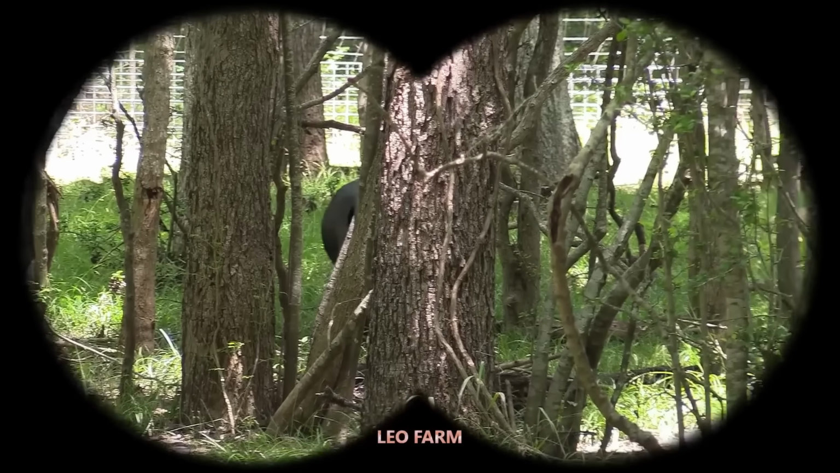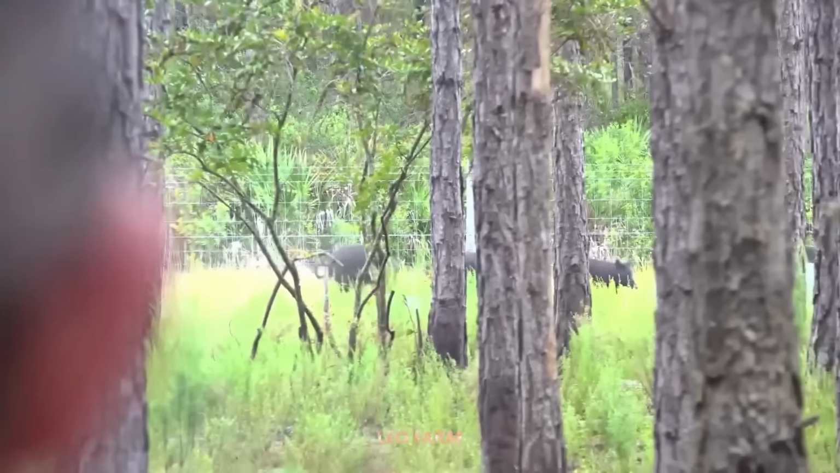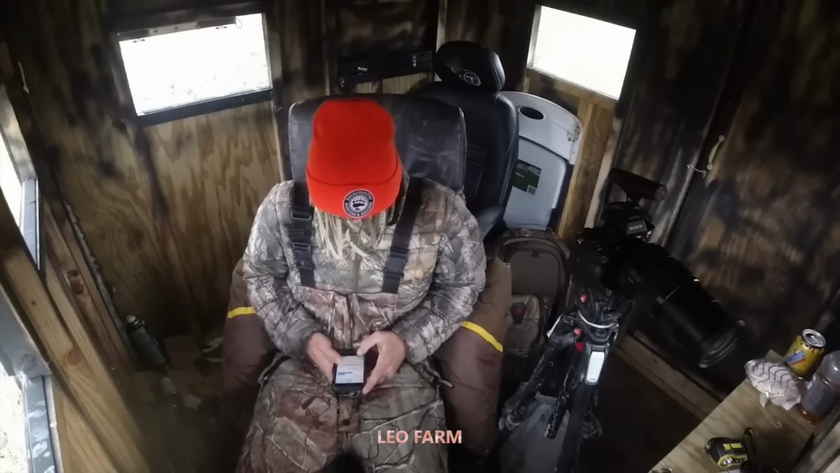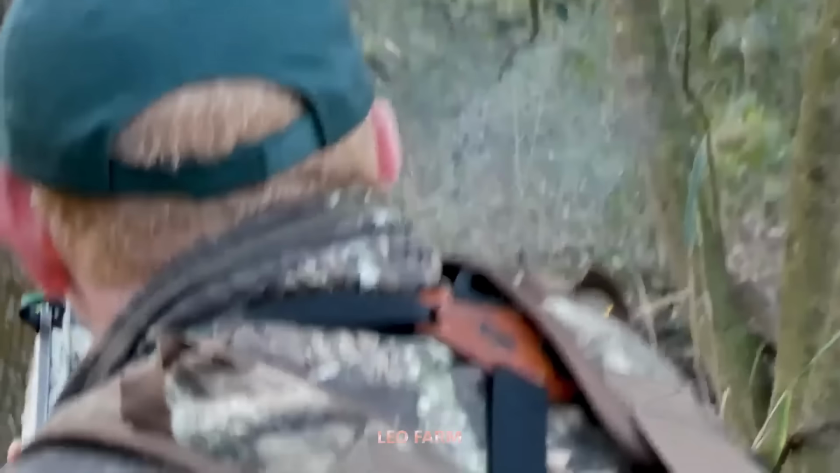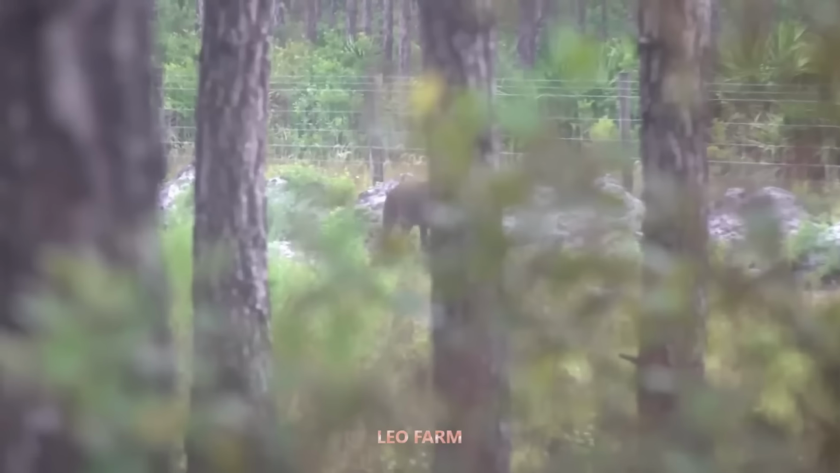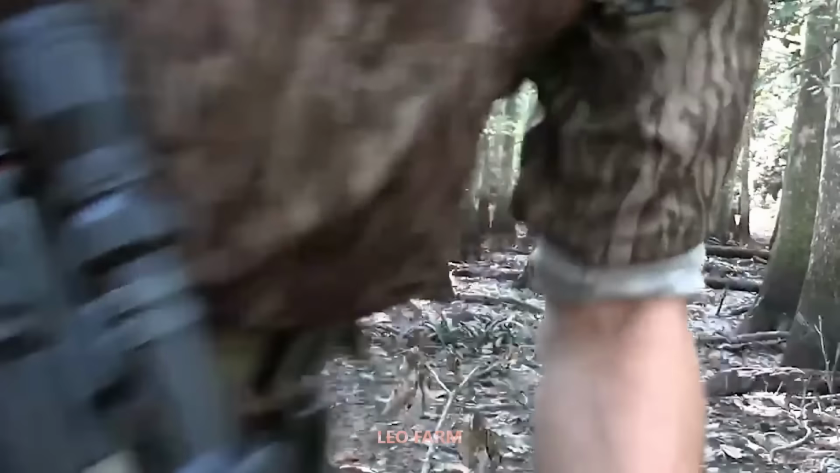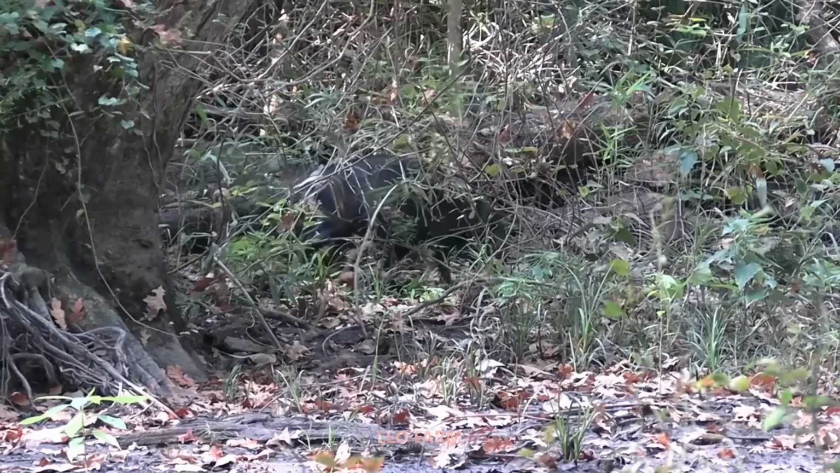Wait till I'm getting in range. I calmly locked the crosshairs on the leader and squeezed the trigger. The round struck true. The big boar collapsed. With its commander gone, the herd scattered like a hive struck by a blow. The greatest threat was neutralized. We let out a collective sigh of relief.